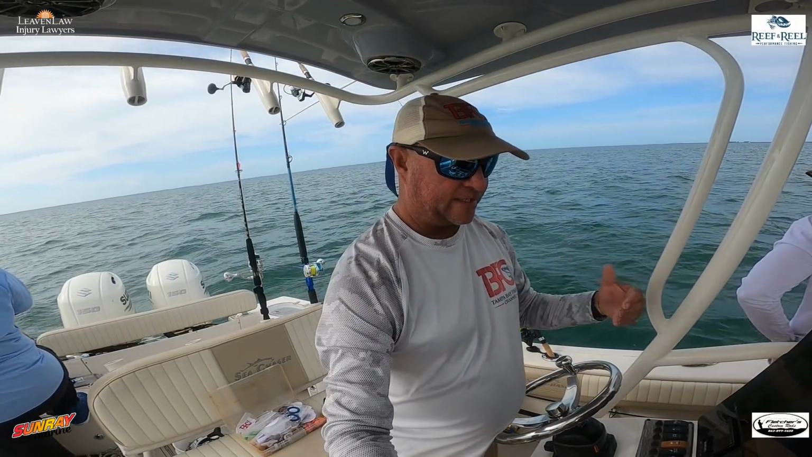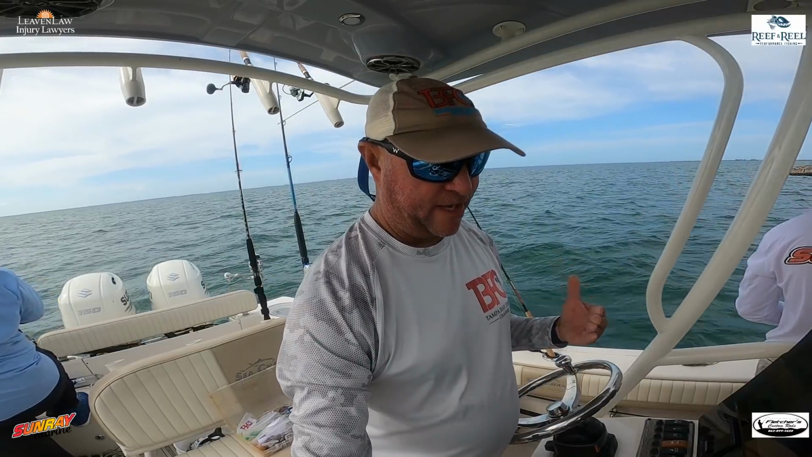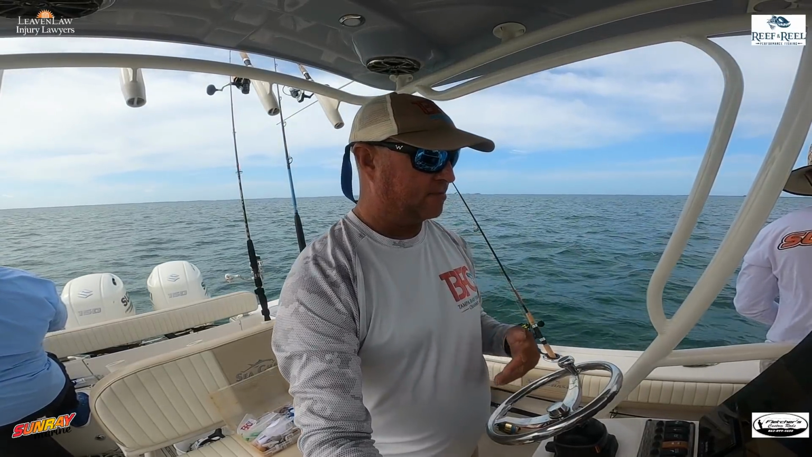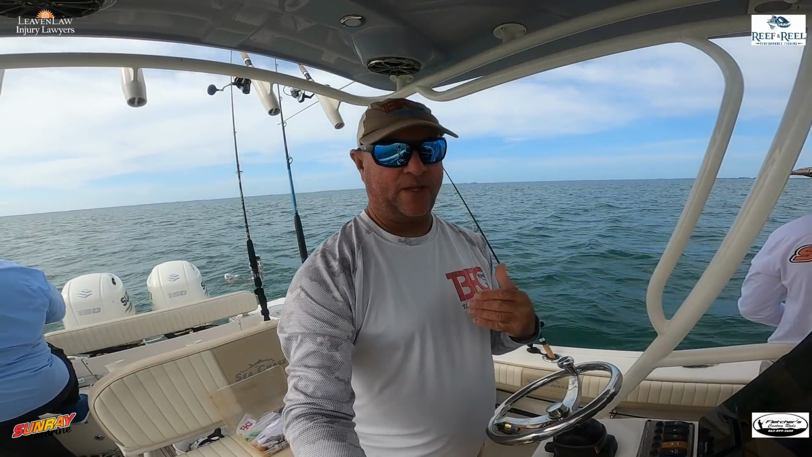So hopefully I set the boat up right. Setting a boat up on a line of tires is not very easy, but I think I got it pretty decent. But the tide's starting to change and starting to come in some, so we'll see if I have to readjust. But there's definitely things down there.